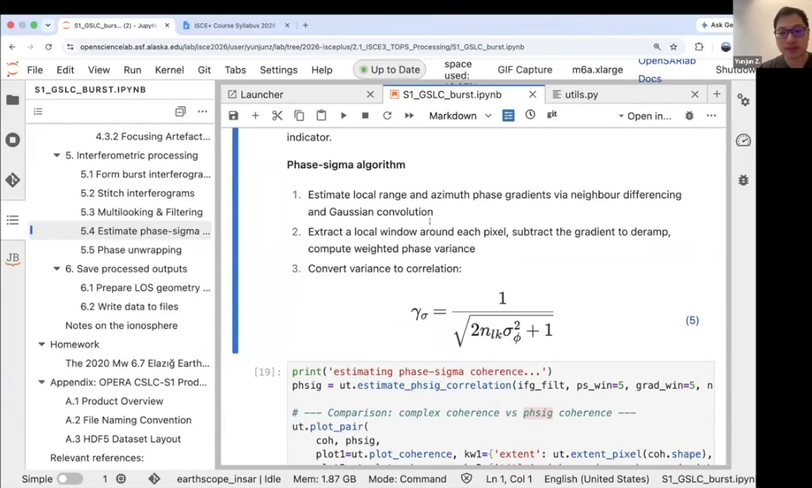And in practice, it will also remove a local gradient within the estimation window, so that the phase ramp does not affect the standard deviation calculation. So in a simple way, phase sigma just represents the variation of the interferometric phase.